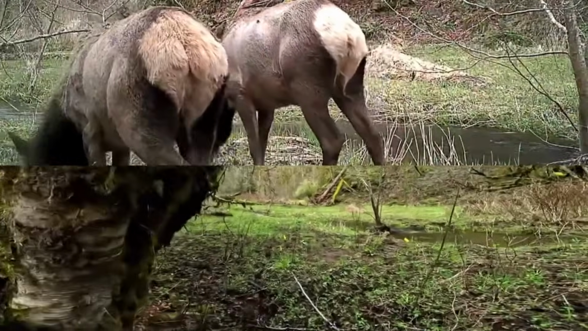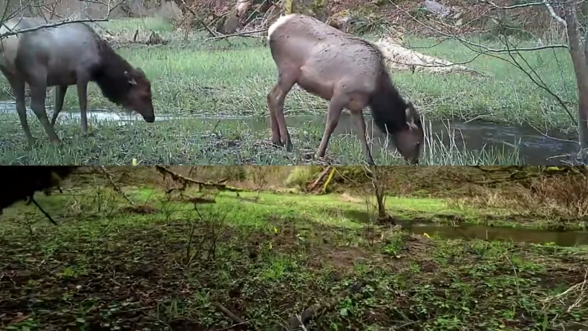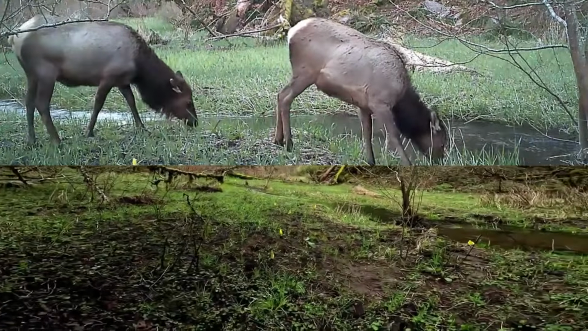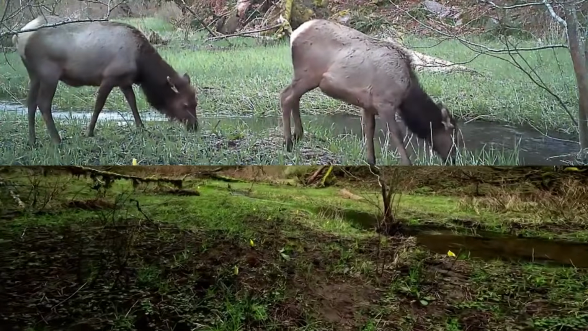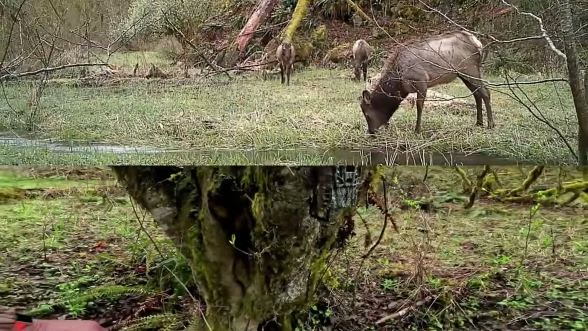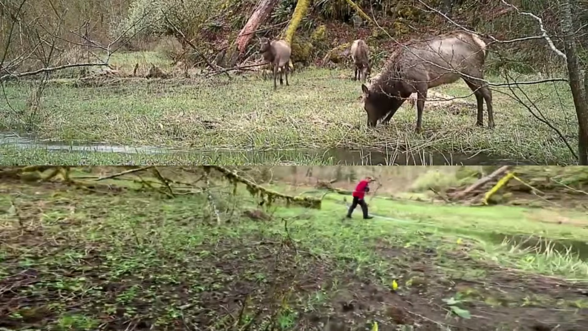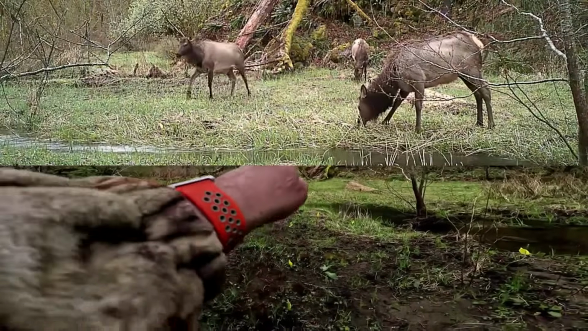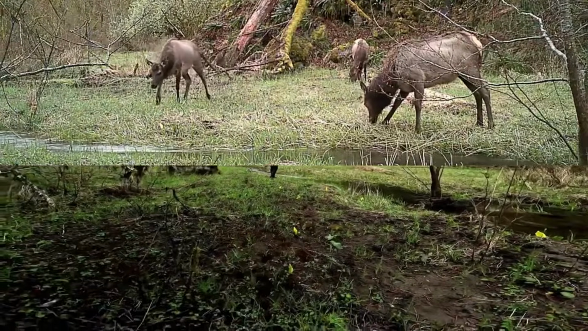What's interesting, I've noticed, is they haven't been nipping off the tubers. Usually they're all clipped off. See how close we are to the road. There's our camera. And elk usually come right past where Sean's coming in.